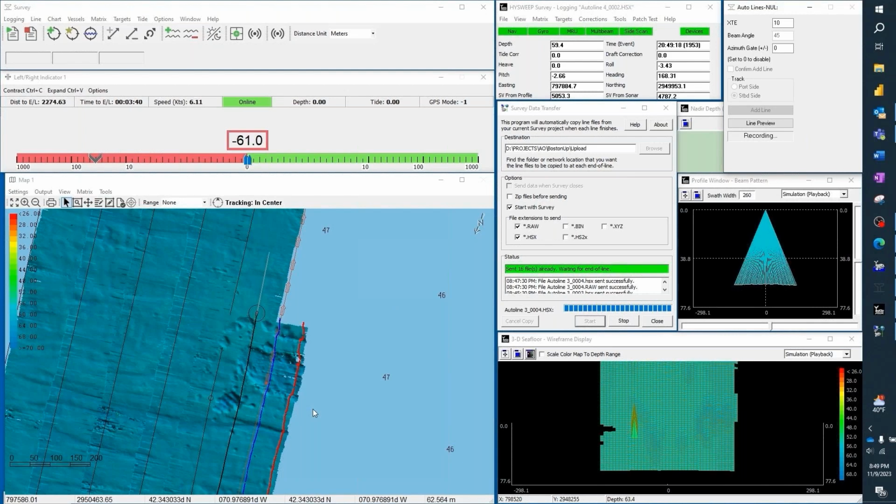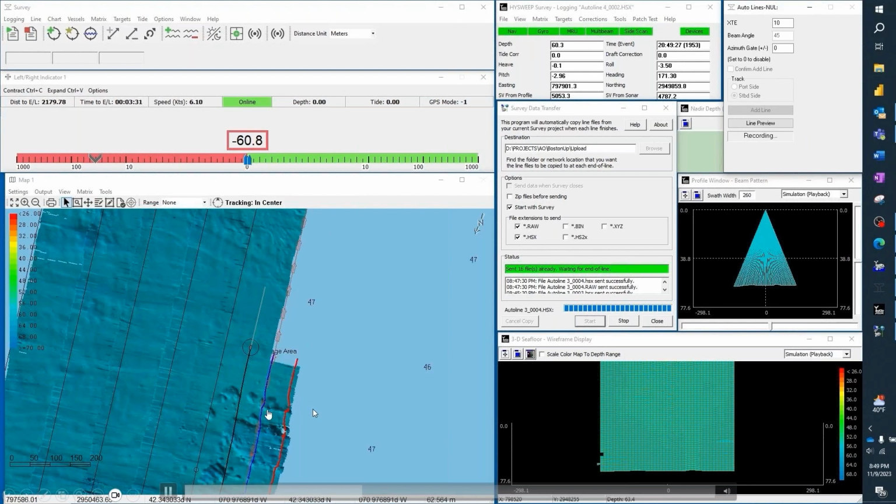We'll just let this run for a second, and you can see it passed through. One of the things that I wanted to show was this area. There's a disturbance on the bottom inside; I think it was probably where they had one of the dredges running.